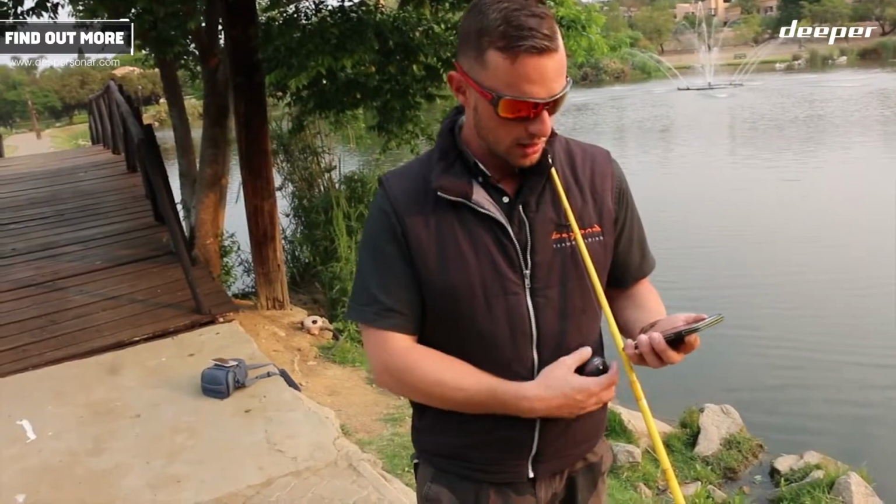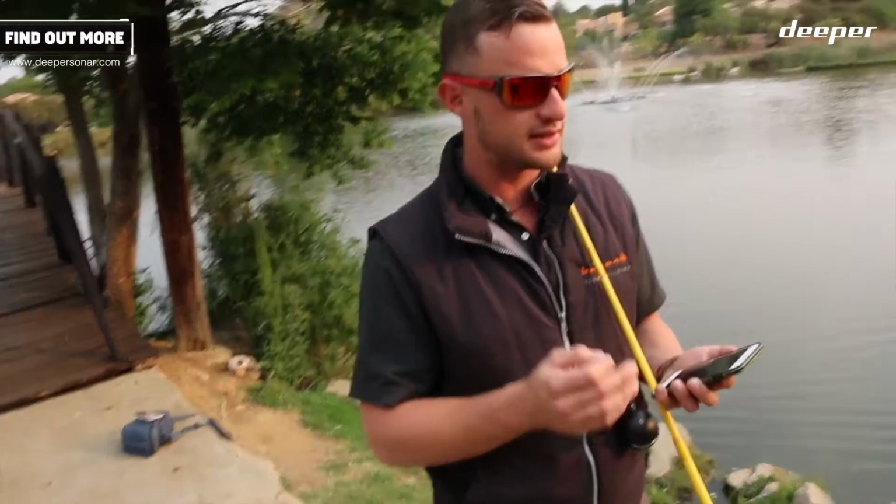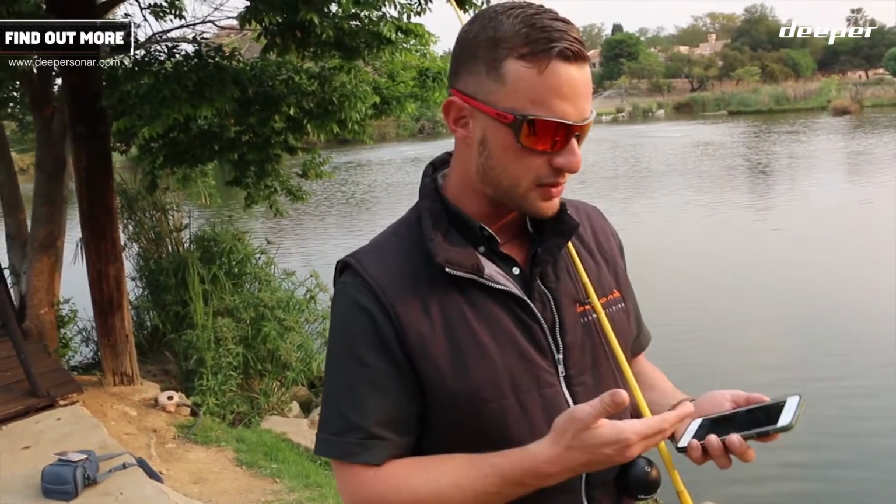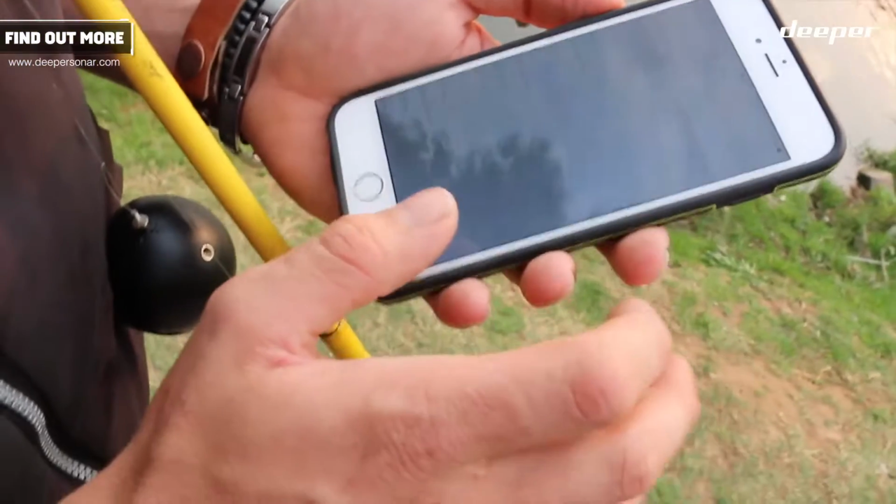It's very simple. I've attached the Deeper to my line now. I'm going to go onto my phone and show you exactly how this is done. I've gone to the App Store. I've downloaded the Deeper app. The Deeper app is now on my home screen. I'm going to go to my settings and make sure that my Wi-Fi is on.